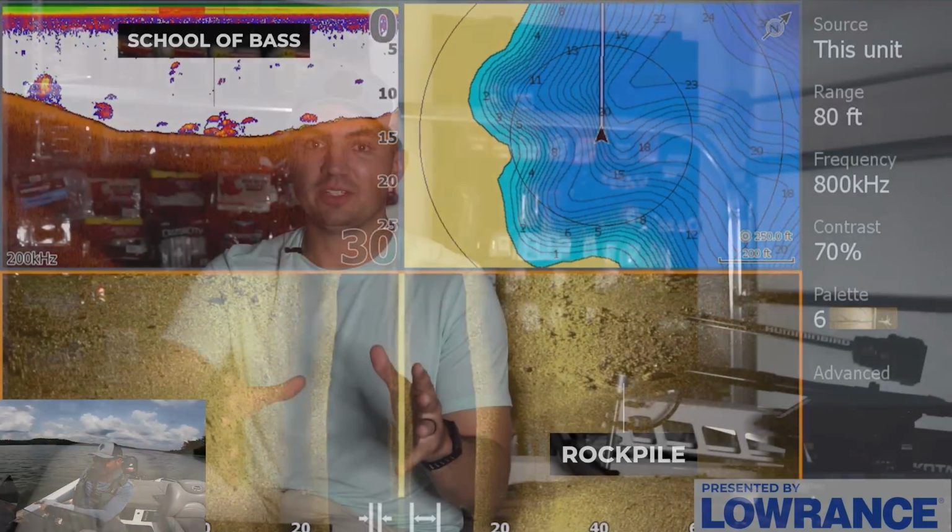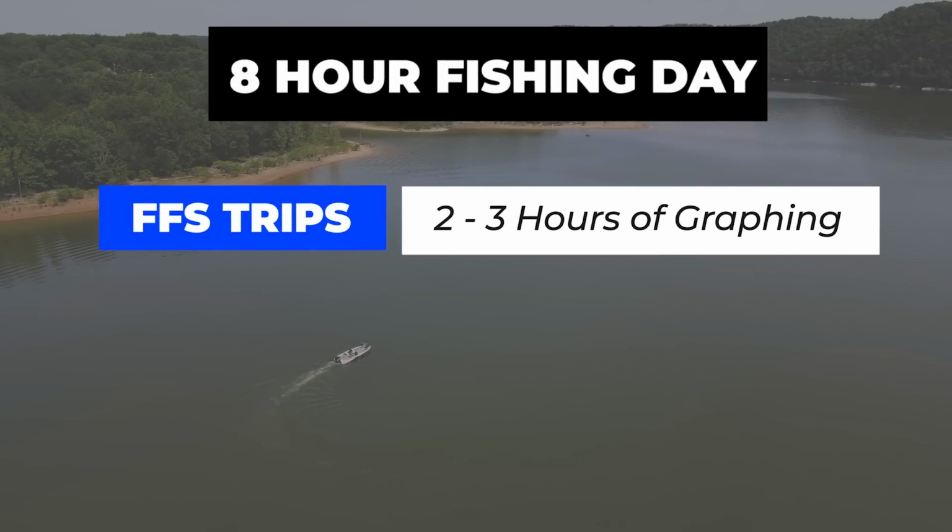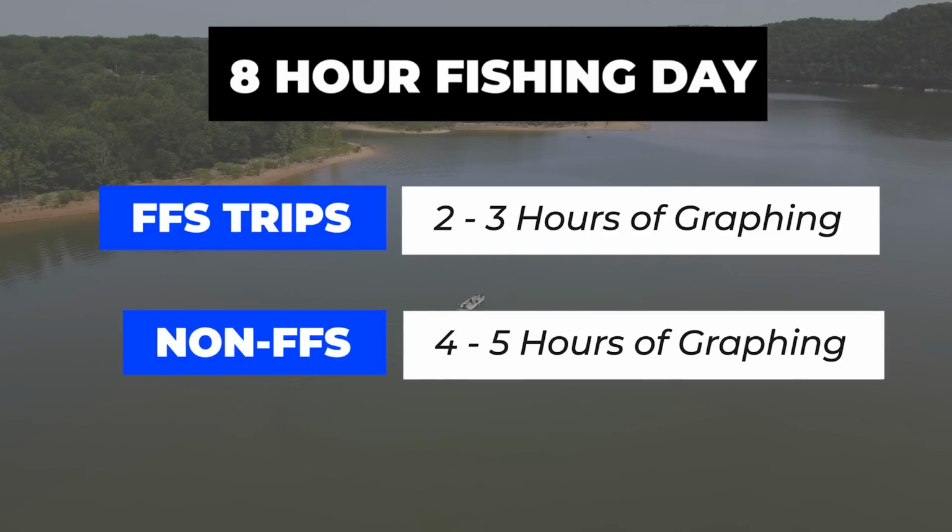One thing I definitely learned from this experience is that I have to spend a lot more time behind the steering wheel graphing with my standard down imaging, side imaging, 2D sonar unit to find these offshore fish. What I basically found is that on average, I'll graph for maybe 2.5 hours on my forward-facing fishing trips, and then I'll spend the rest of the time with the trolling motor down looking at fish with the forward-facing. On my days without forward-facing though, I was spending 4 to 5 hours of my 8-hour fishing day graphing and driving around looking for schools of fish.